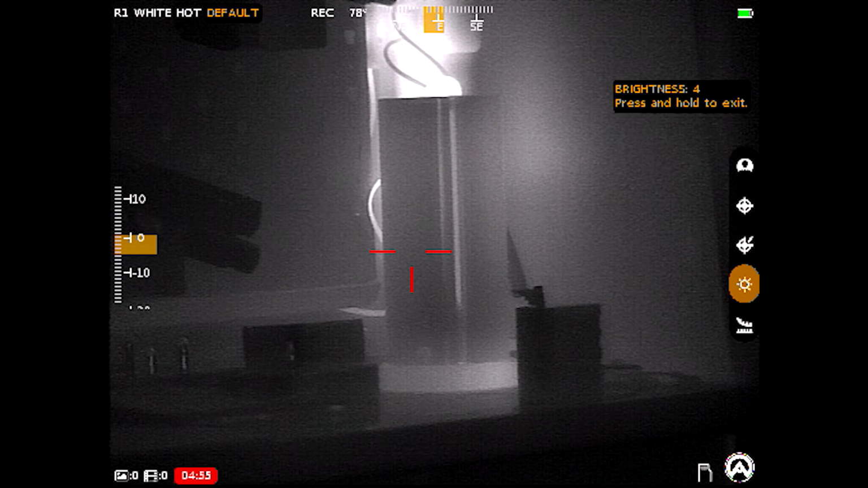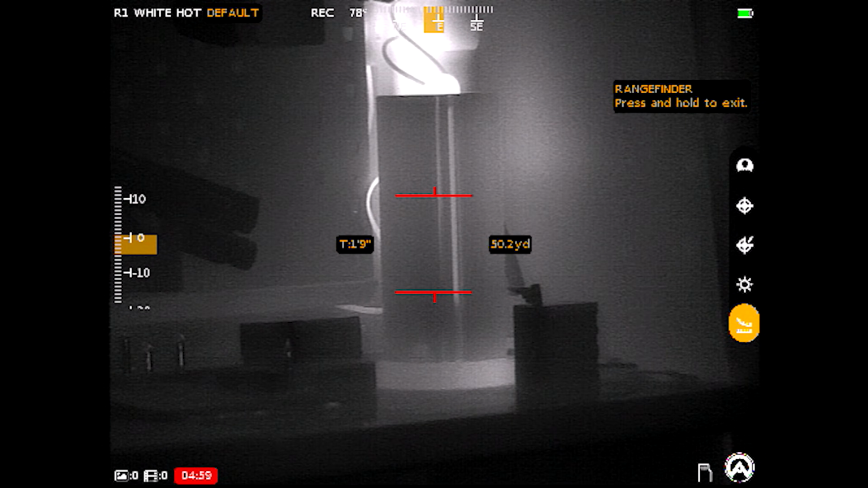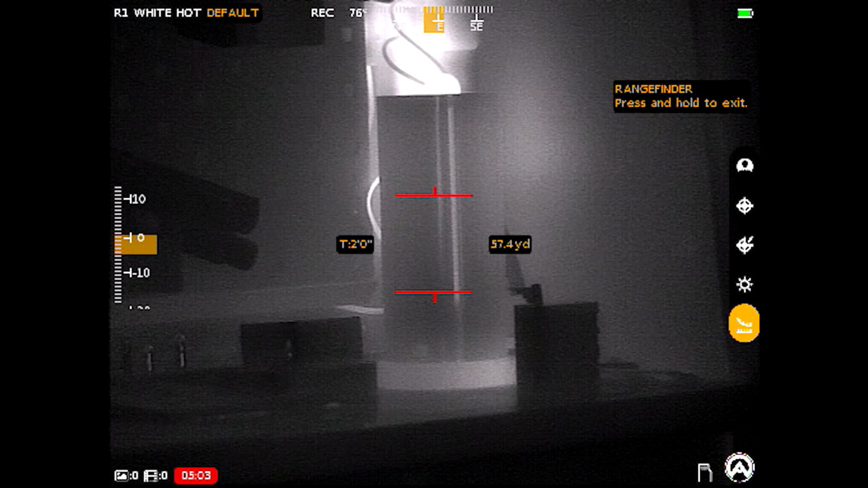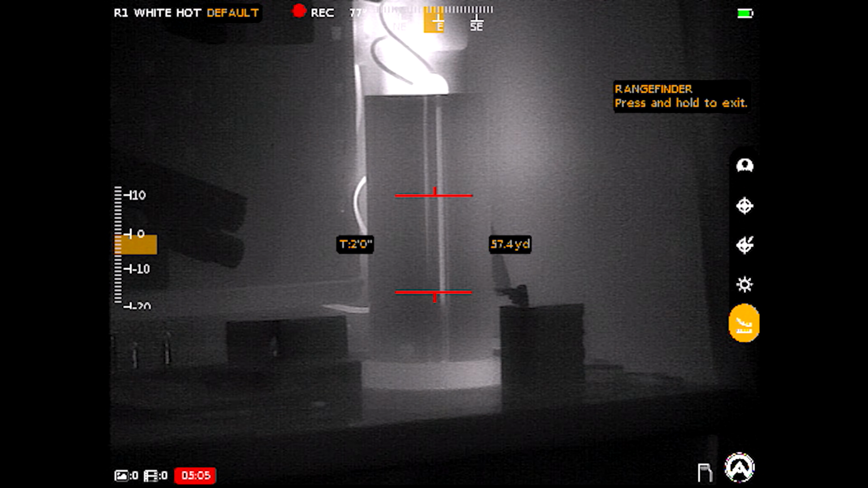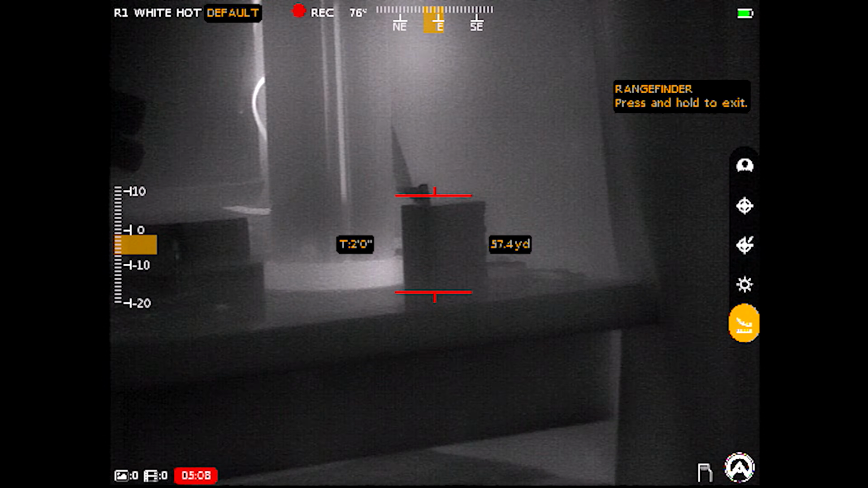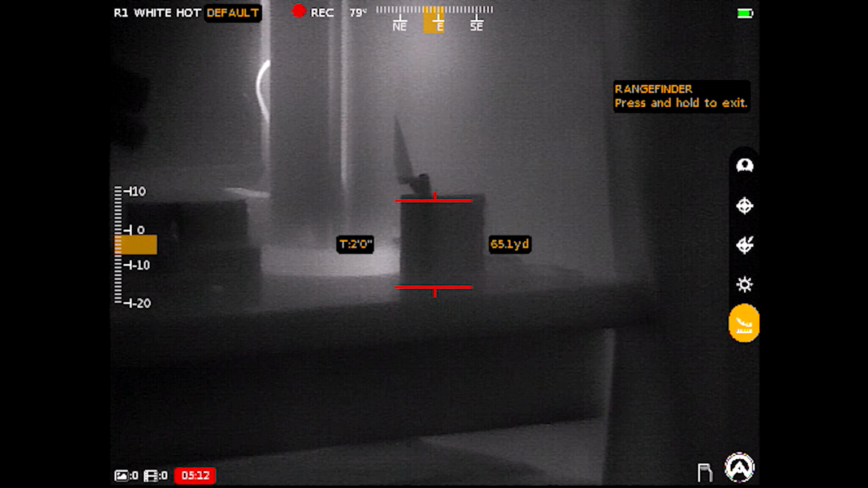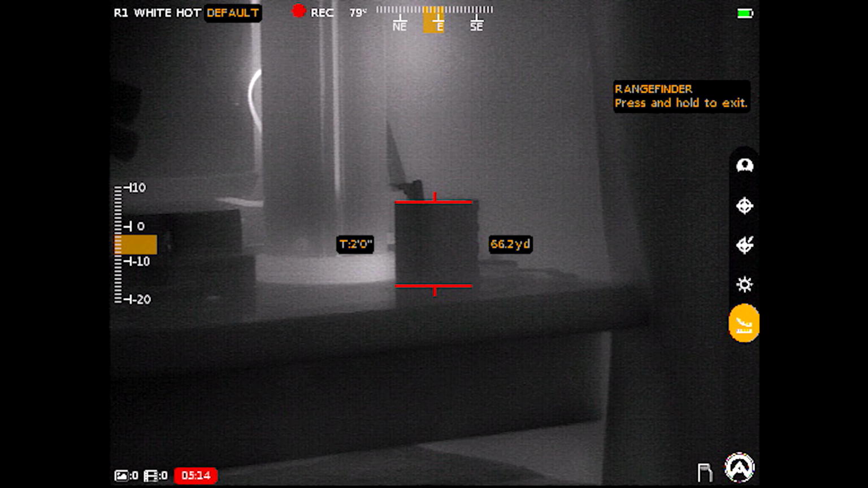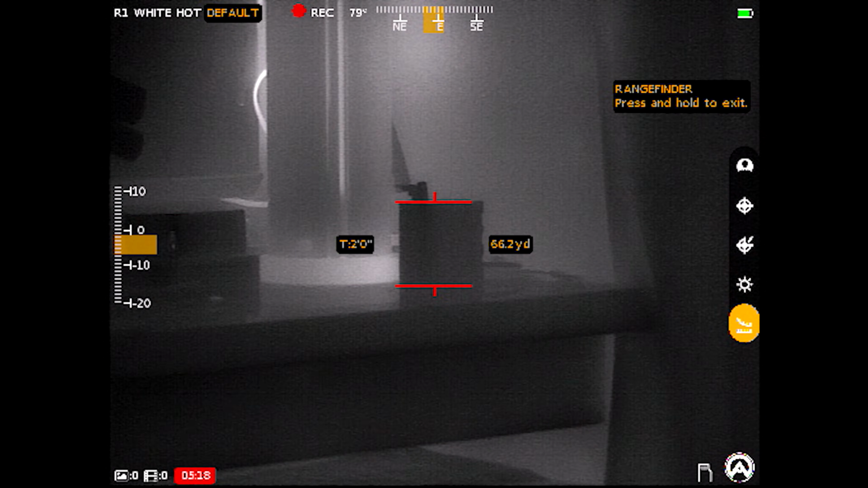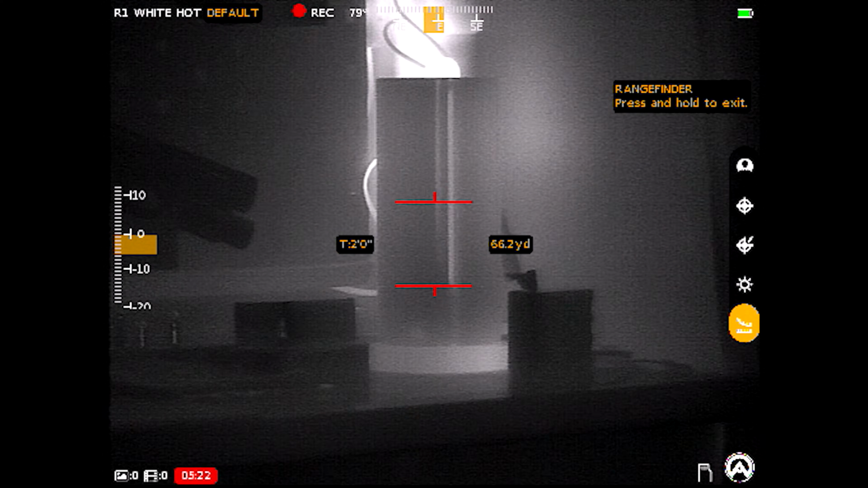And then last, there is the rangefinder function. So when you tap this, the left turret will control the height of the target. So that's what I'm changing. The distance is changing with it. So let's pretend that this battery that is sitting on my shelf, if I knew that to be 2 feet tall, then I'm going to use the right turret to now adjust where those lines go. So I'm decreasing that. If that was truly a 2-foot target, then it's saying I should be at 66.2 yards away. So kind of a handy little function there.